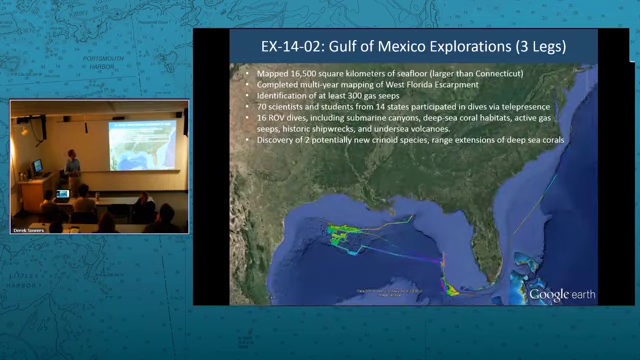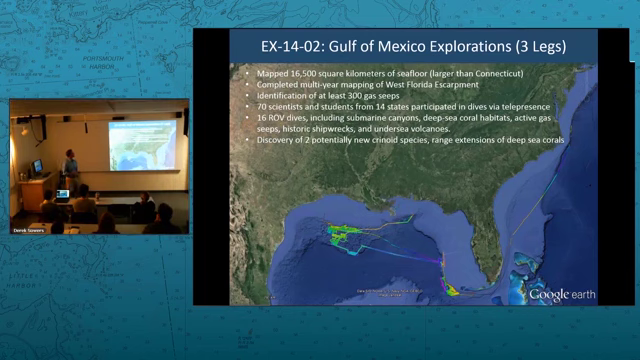For 1402, we actually moved down the coast. This was 3 different legs. We went from Rhode Island all the way down around Florida and into the Gulf. We did extensive mapping and ROV operations down here. We completed mapping of the Southwest Florida escarpment, so in previous years this whole section had been mapped.